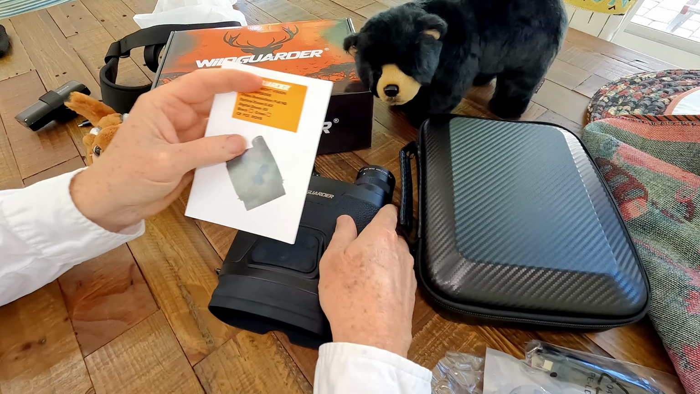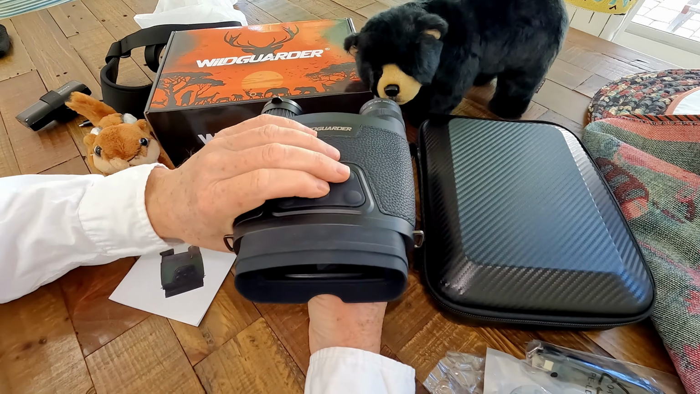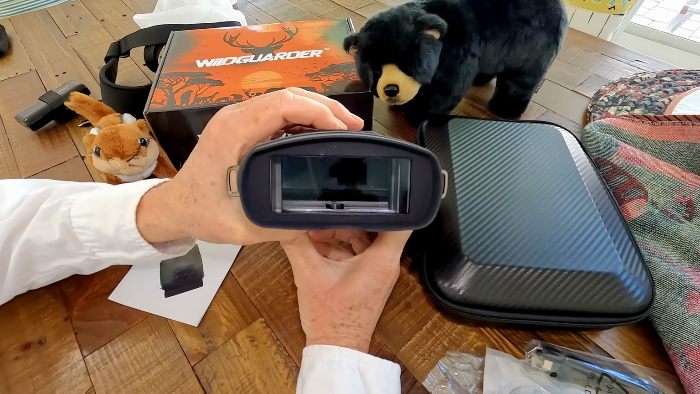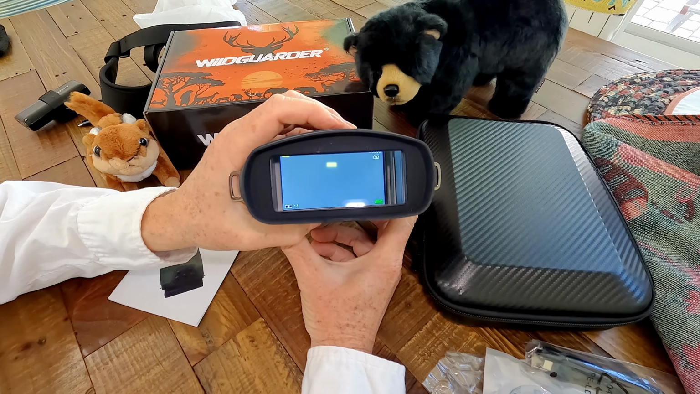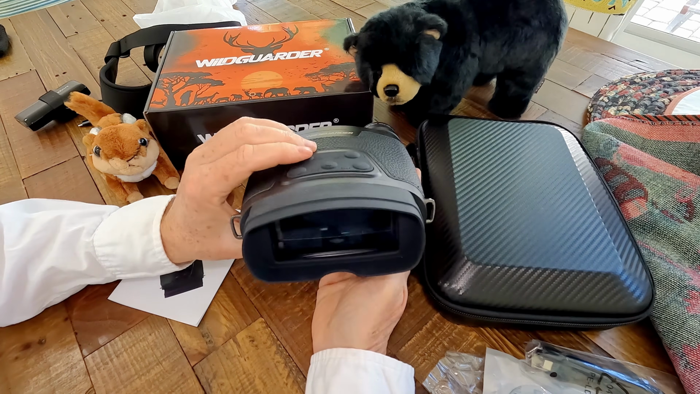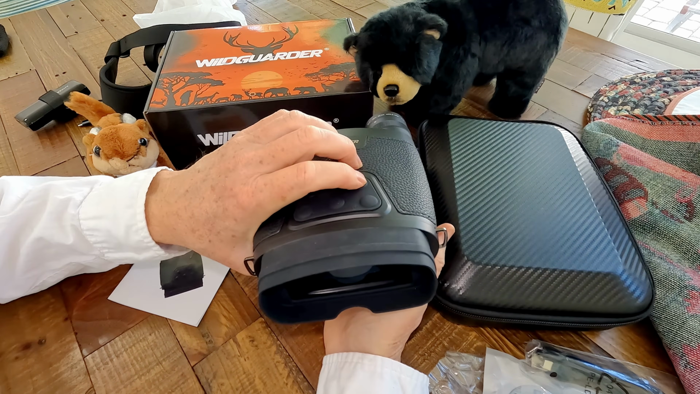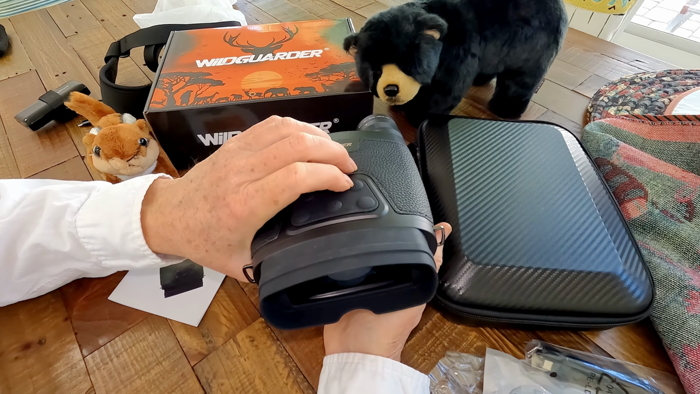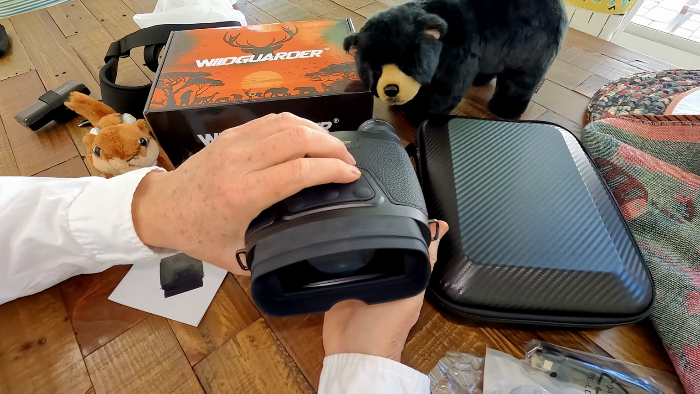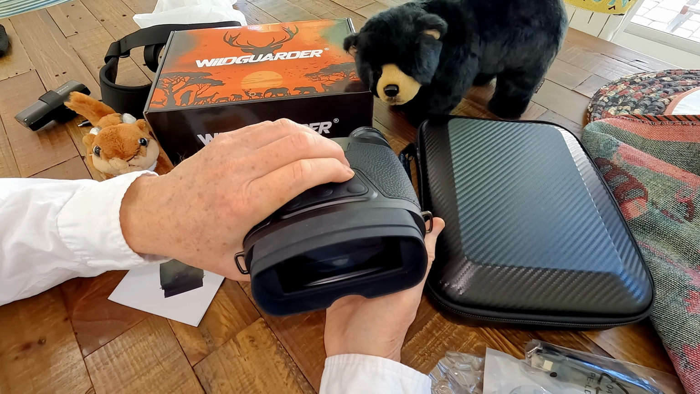It comes with a fairly straightforward instruction manual, and really most of it's pretty self-explanatory. You power them on with just a long press. Again, you get a nice clear display. And the buttons here are for your zoom up and down button, and your IR level button, which is 1 through 5 levels of IR on battery power and 1 to 7 levels of IR on USB power pack. And you just toggle through that from color, which is normal daytime mode, through the 5 or 7 levels of IR. And that gives you really a long range.